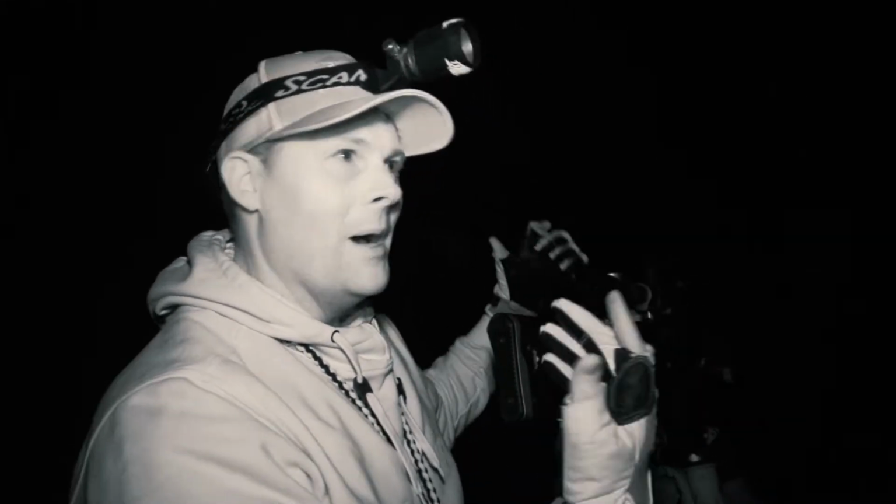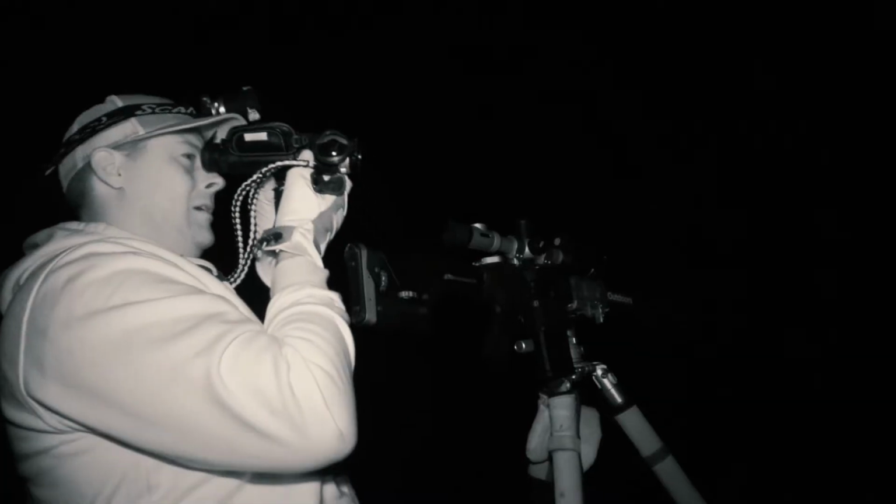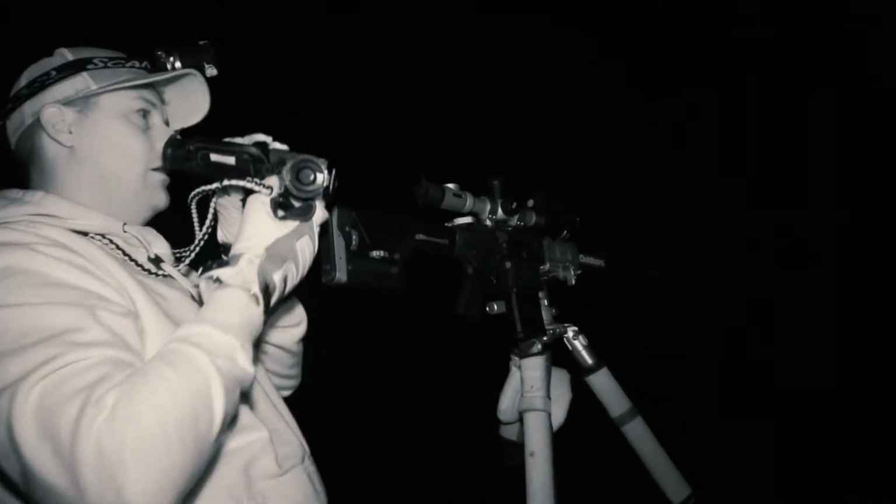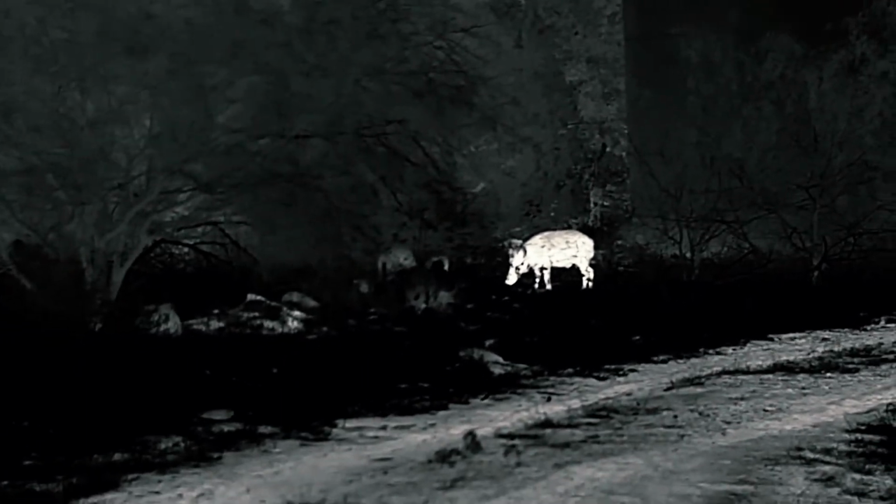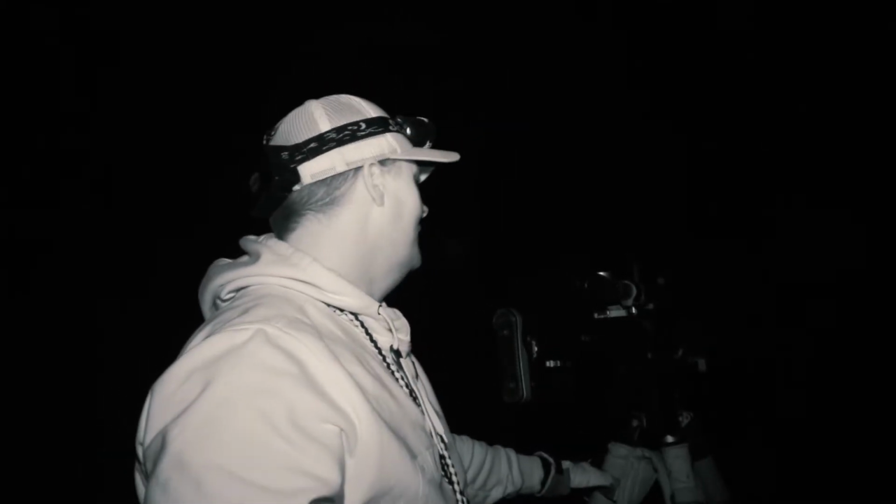And we're in a bad spot, too much brush and whatever, but I knew I could hear a hog, and I was like, man, where is that sucker? And I turned, and he was standing here at like 30 yards. There's an old oil tank back there that was kind of behind him, so I couldn't take the shot. So we've been here for like 20 minutes probably messing with these hogs.